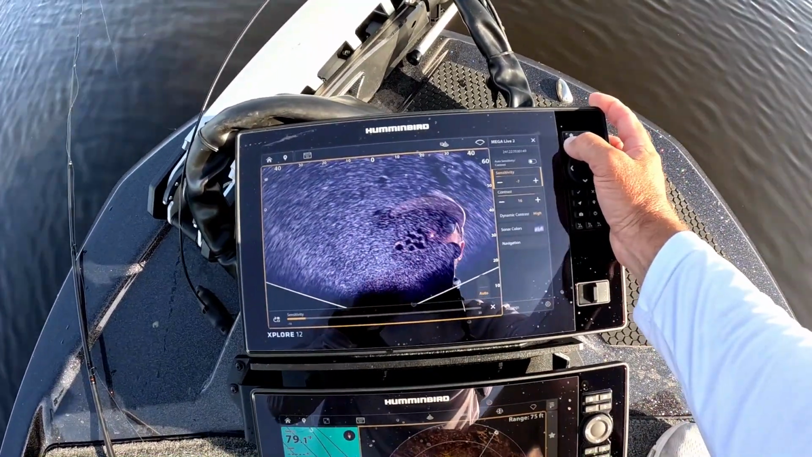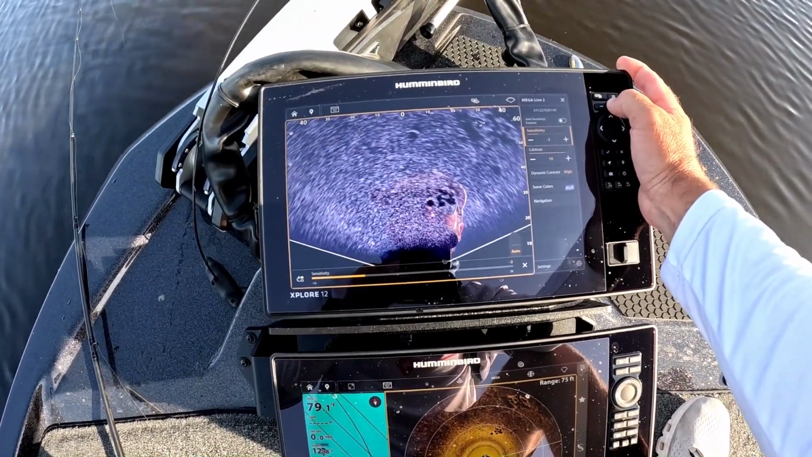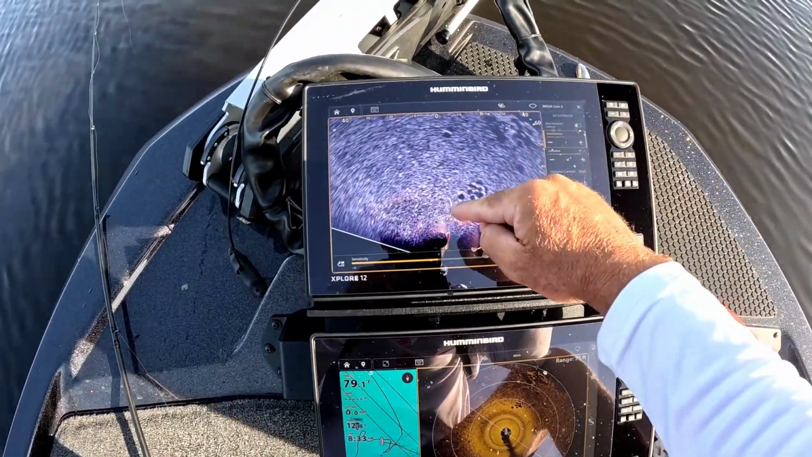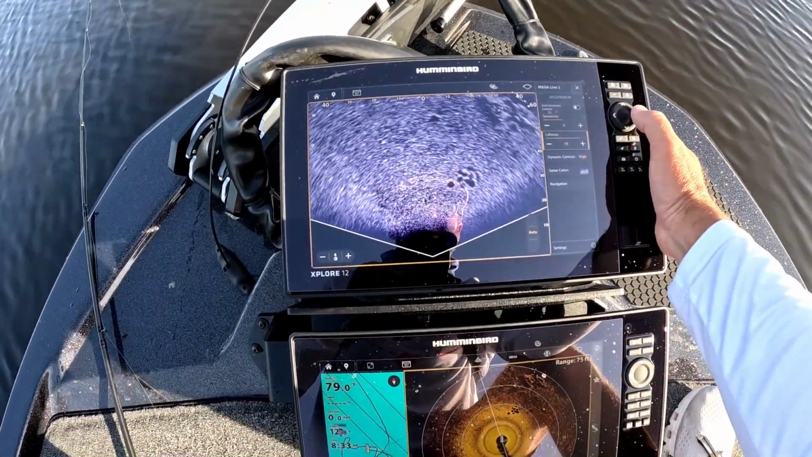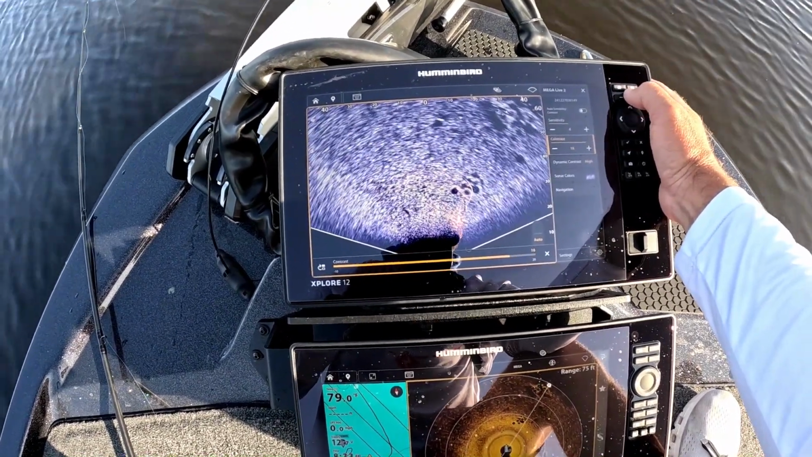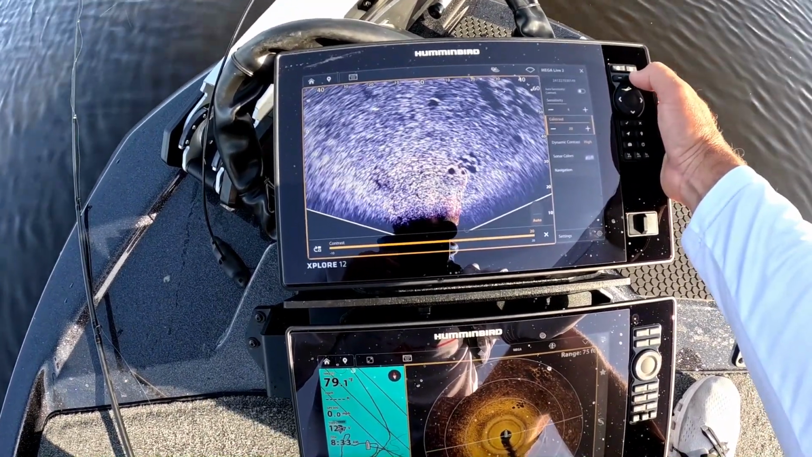Sensitivity actually goes into the negative, which isn't bad. I think I like around a 4. There's a fish swimming, a couple of fish swimming right there. Don't know what they are. Still got my contrast pretty high. That's not bad actually. Got it all the way up. 17, 19, 20.